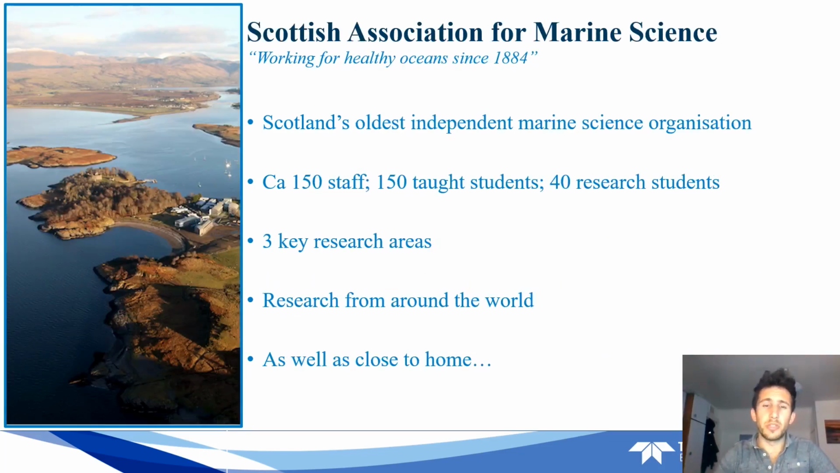Many of the UHI institutes are partnered with an organisation that sort of facilitates the education. So what better partnership for a marine science degree than the Scottish Association for Marine Science? Whereas UHI is Scotland's newest university, SAMS is Scotland's oldest independent marine science institute. With around 150 staff, the SAMS UHI campus can host 160 students, both undergrad and postgraduate, providing direct access to the cutting-edge marine research undertaken in Scotland.